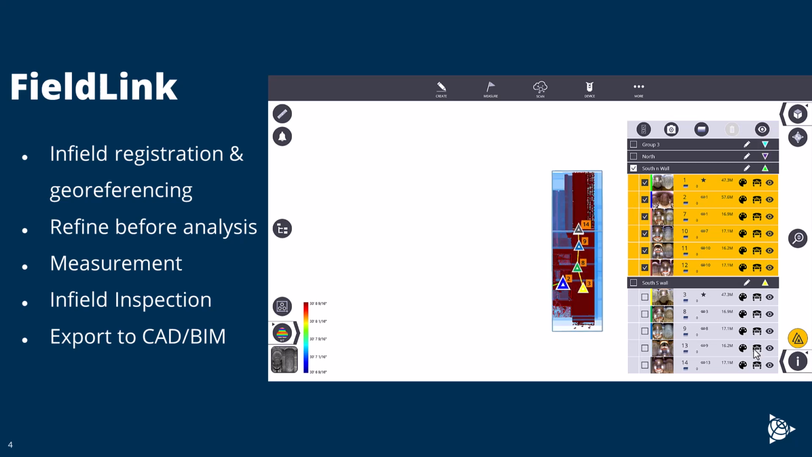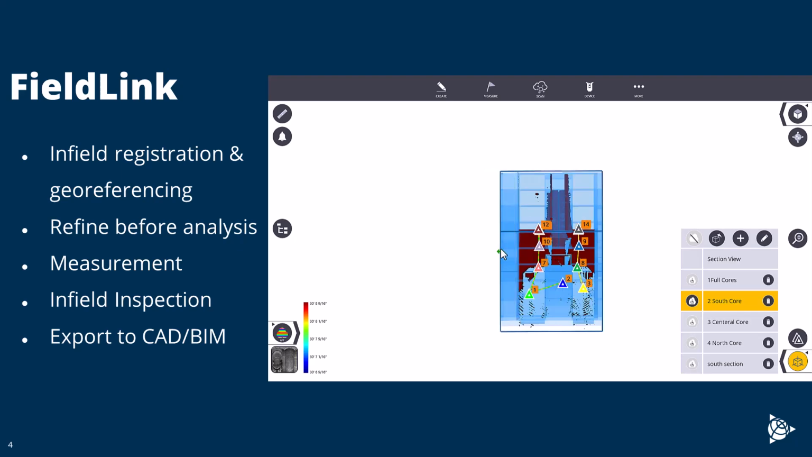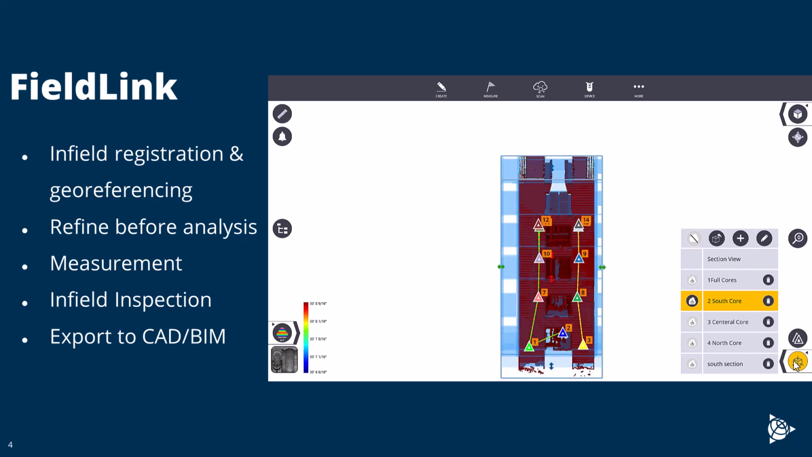I'm using a couple different buttons here to turn scans on and off, and then the section box really makes it really easy to tie in. So in collection, going every floor is going to really ensure that you're tying in correctly.